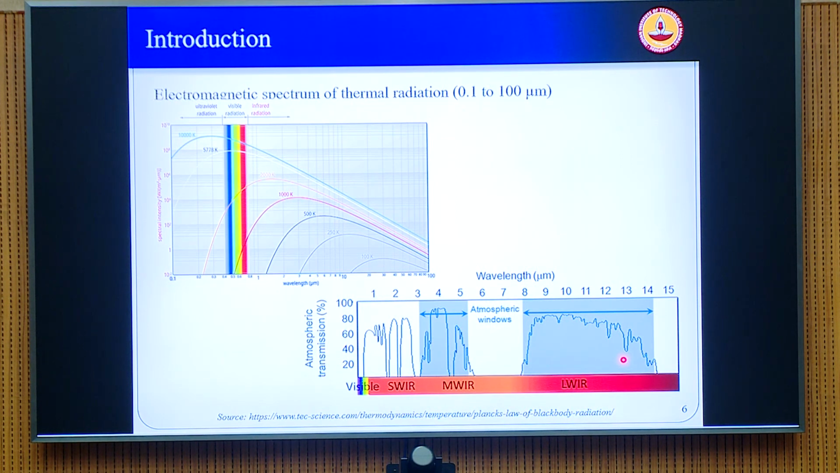As I was talking about the Planck's distribution function, this is the plot which shows the Planck's distribution function, where the spectral intensity, that is the intensity as a function of wavelength, is plotted for different temperatures, assuming that you have a black body. This was actually obtained by Max Planck, and the quantum mechanical perspective was very useful here, because assuming that these photons are particles and then using the Bose-Einstein distribution function to describe these photons, you can actually derive the Planck's distribution function.